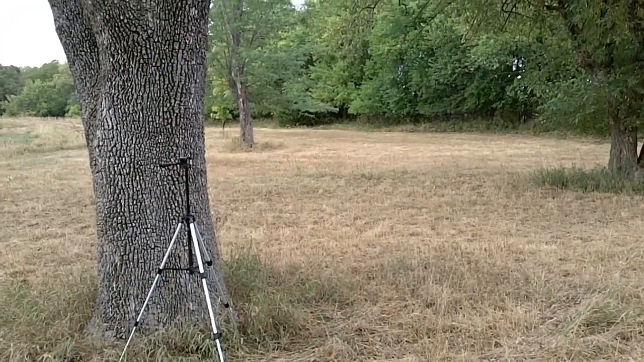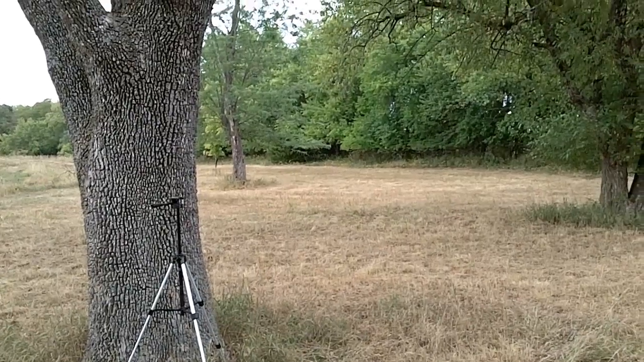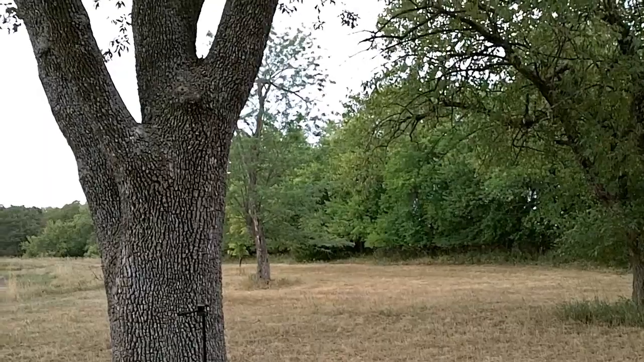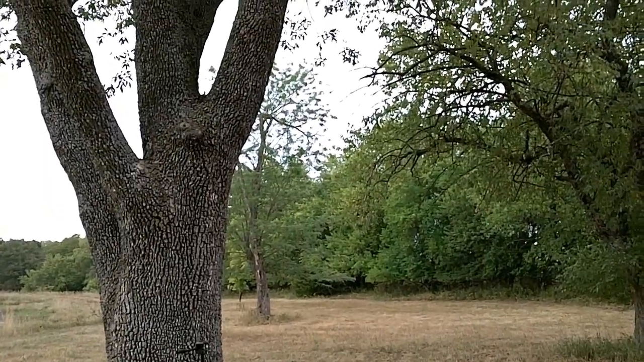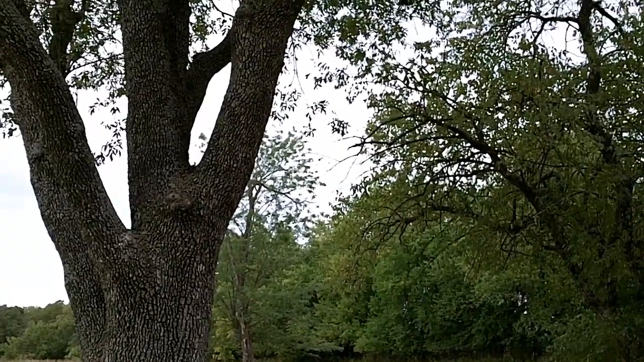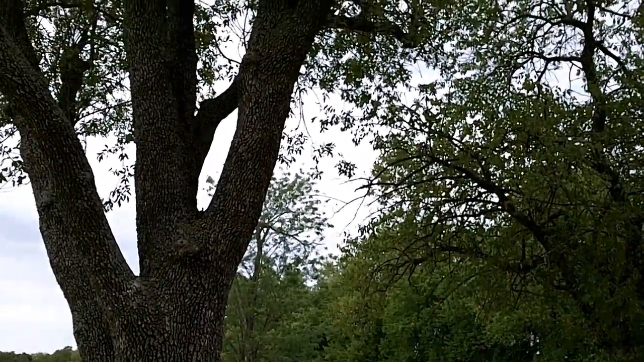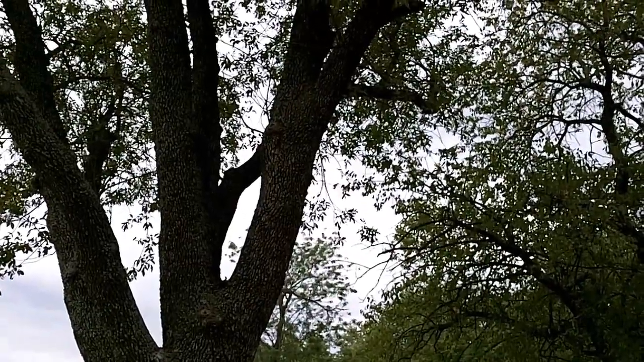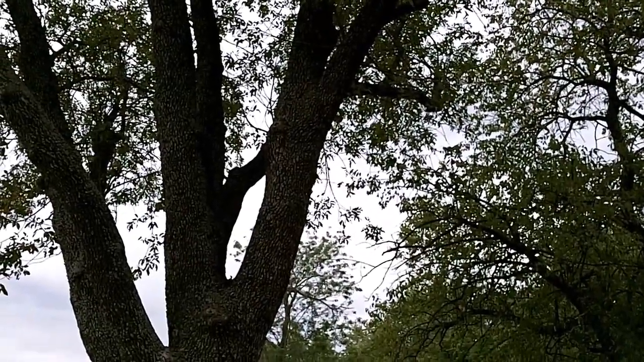Thinking about doing here is putting one of my 15-foot ladder stands up here in this tree. And then as you start getting a little bit higher, maybe a climbing stick and a hang-on. There's quite a bit of limbs up there that are going to break me up come bow season.